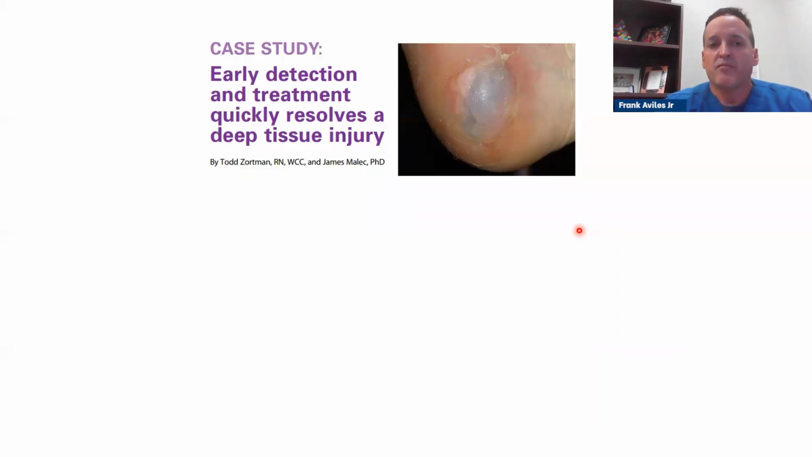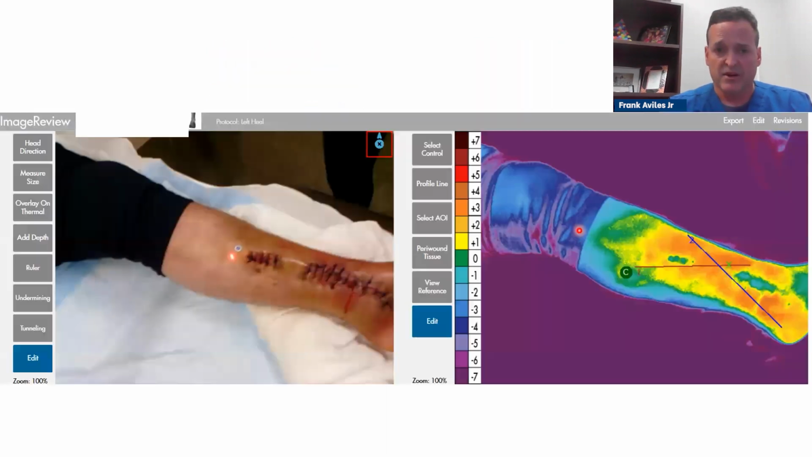To explain a little bit more about thermography, when I met the company back in 2020, they were using the technology for preventative. And this is an article that was written by Tad Swartman, and there's many more that indicate that you can predict how the wound's going to progress. But if you detect it earlier, you can do something about it quickly. And so there's been a lot of studies on that.